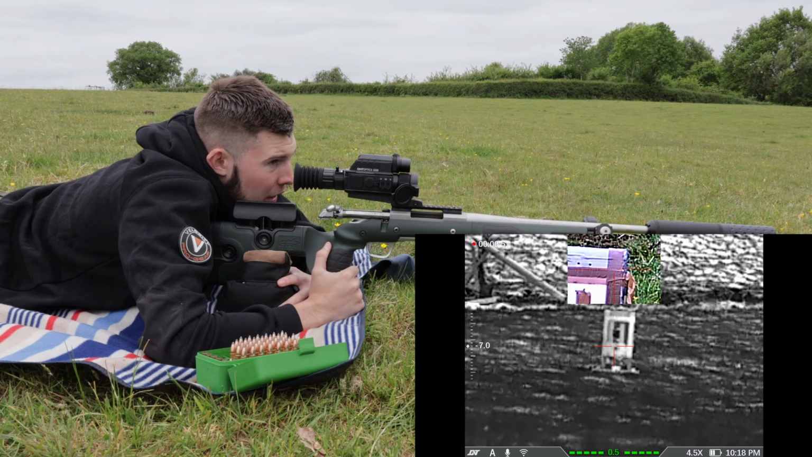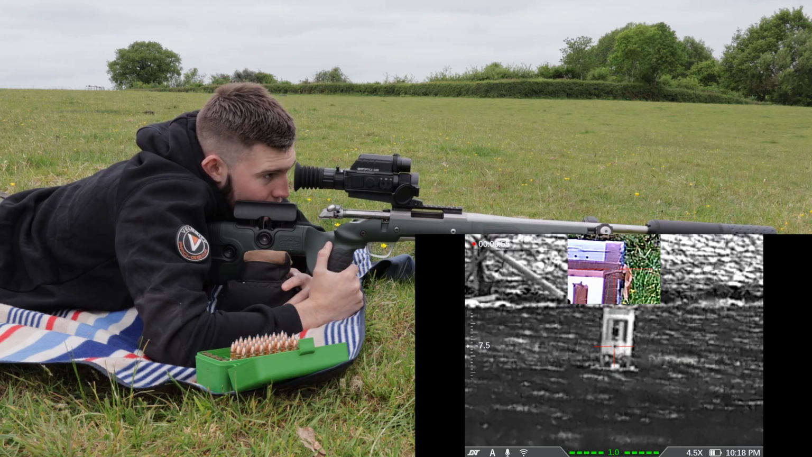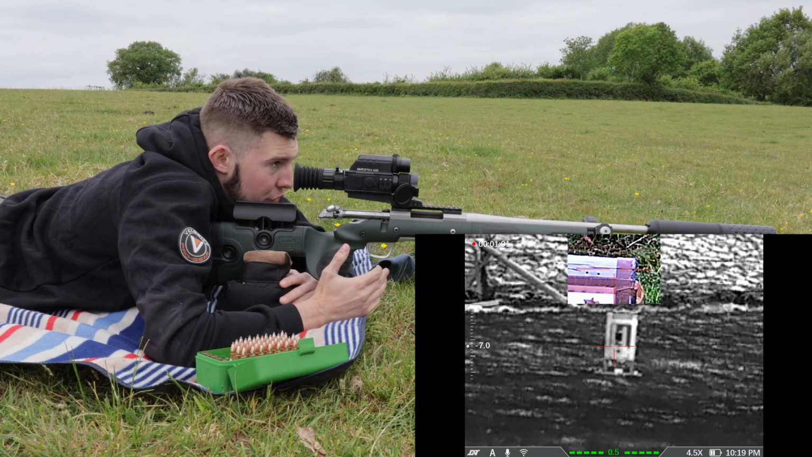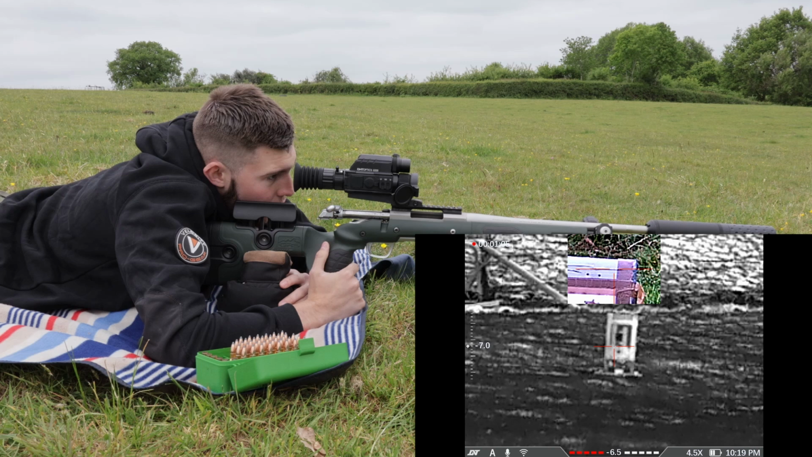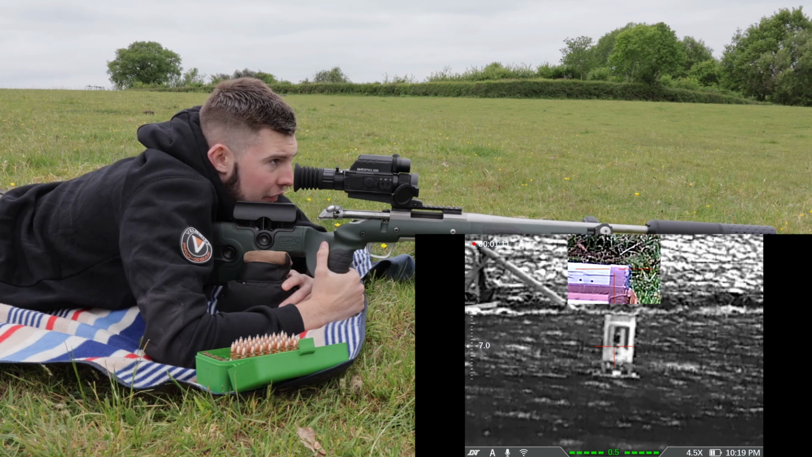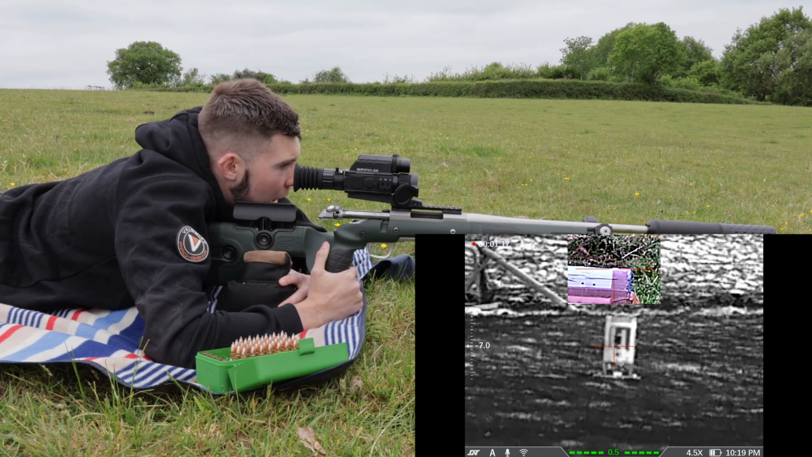So let's give it a go and see what happens, because ultimately this is a bit of a learning curve for me. But failing that, I'll just go to setting it up as a completely different scope. I'll just see where that bullet hits and we'll just zero it from there. But ultimately I'd rather trial it, and potentially save you guys some bullets, because if you set up the day one first, then you can set up the thermal one within like 1 or 2 bullets. So I'll give it a go.